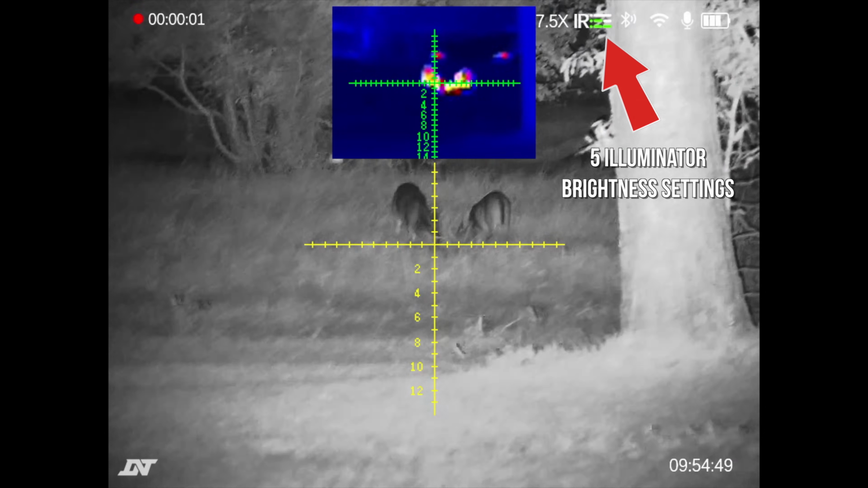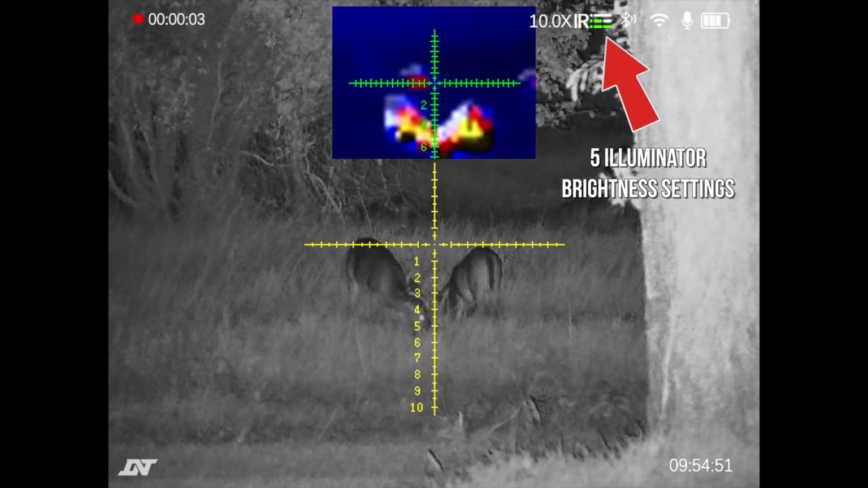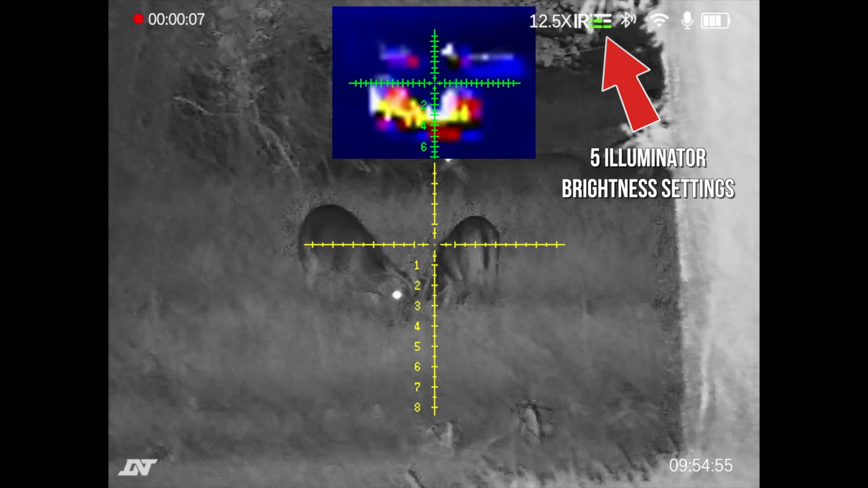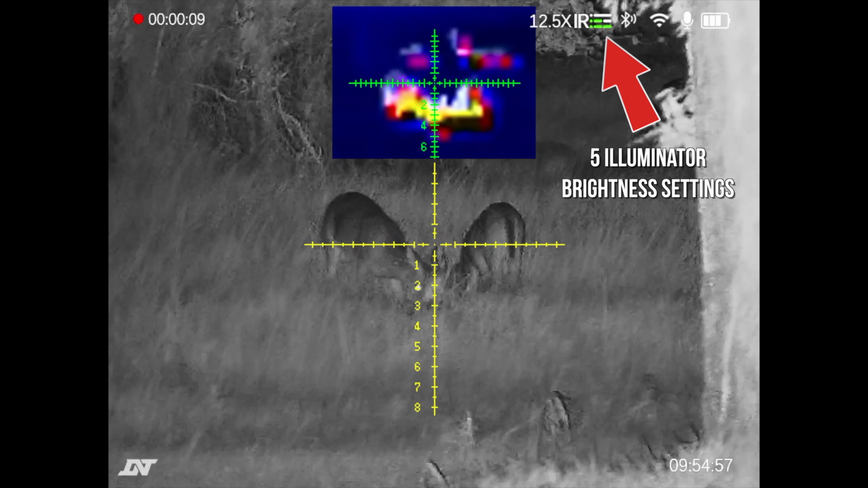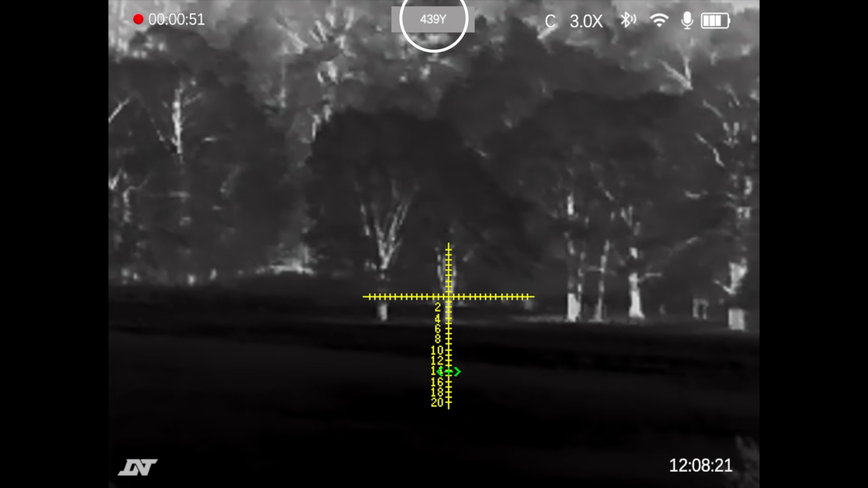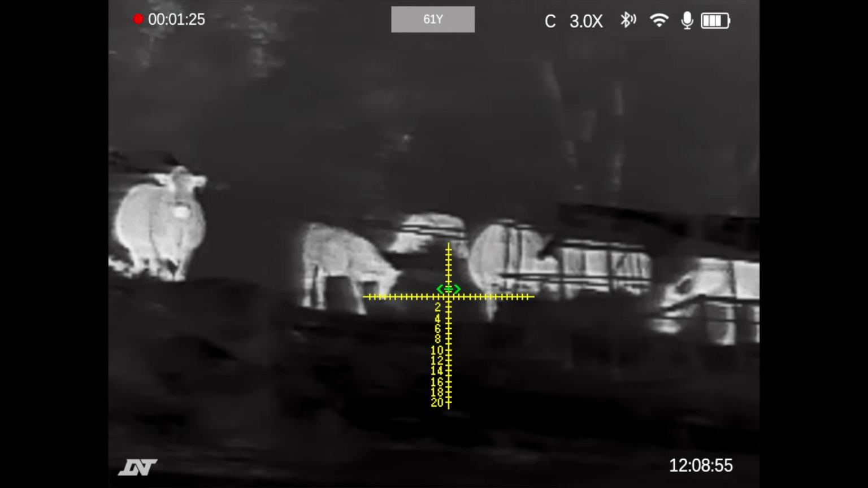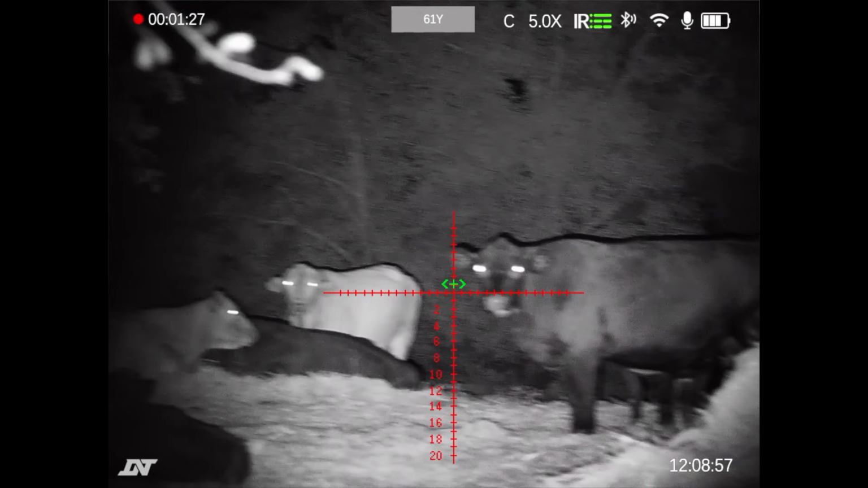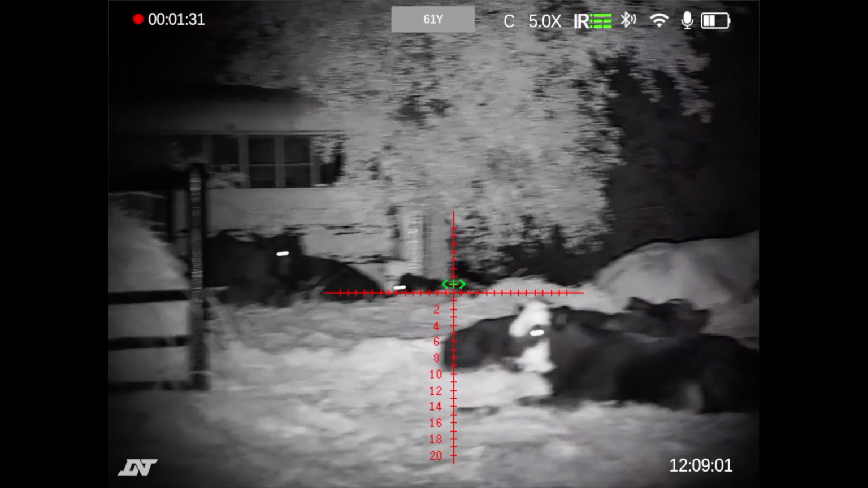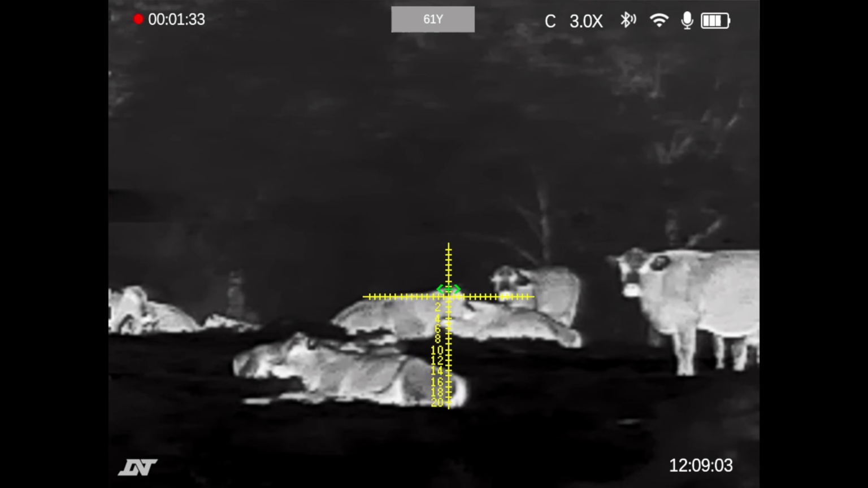So with the included illuminator, at 200 yards, the illuminator could actually get too bright for me, so I never went all the way up on those settings. And I was looking out to 450 yards last night without any issue, and so that was a pretty impressive range, and it has like 5 settings, so if something's up closer, you won't blind yourself, and then you can set it as high as you need to reach out into the darkness there.